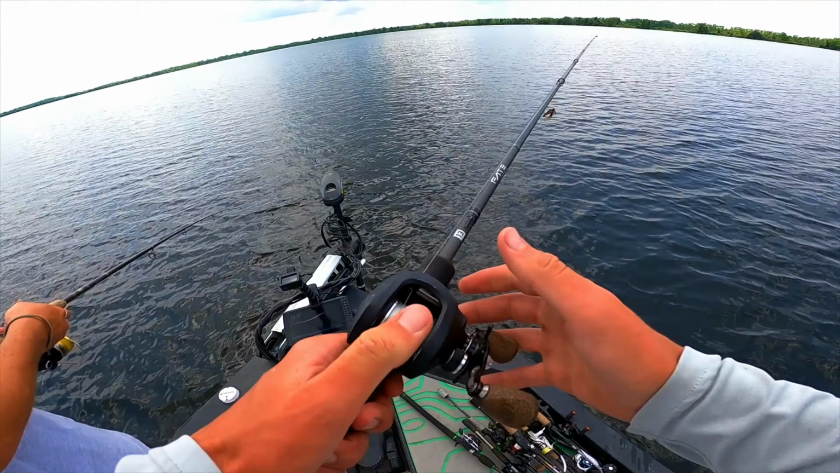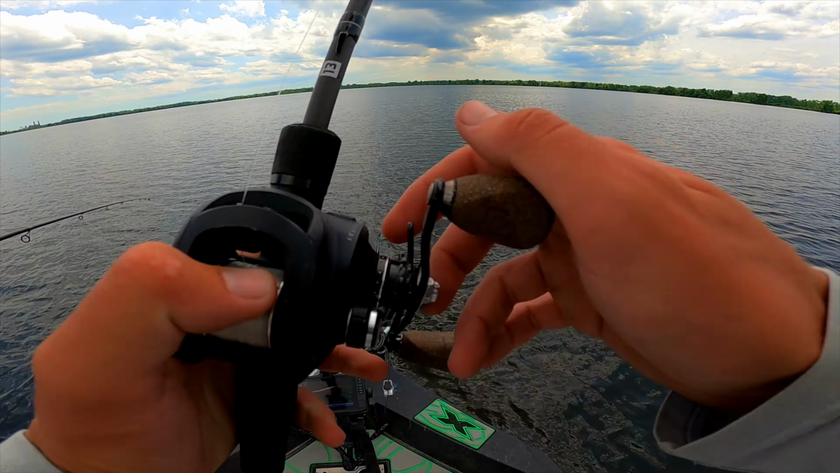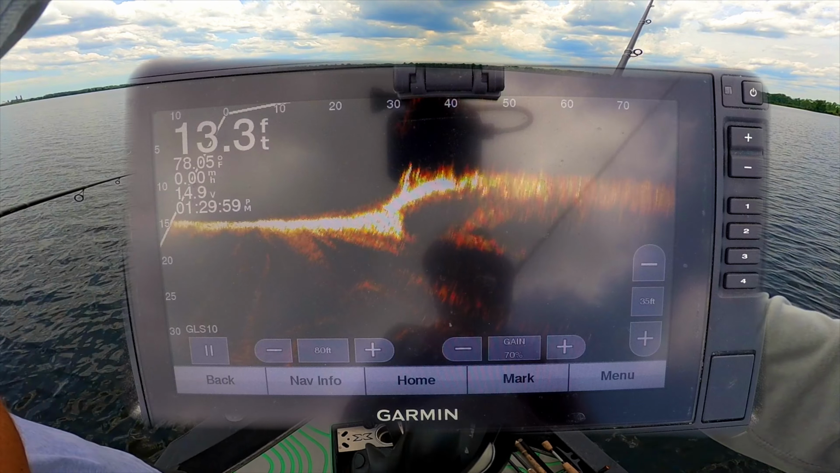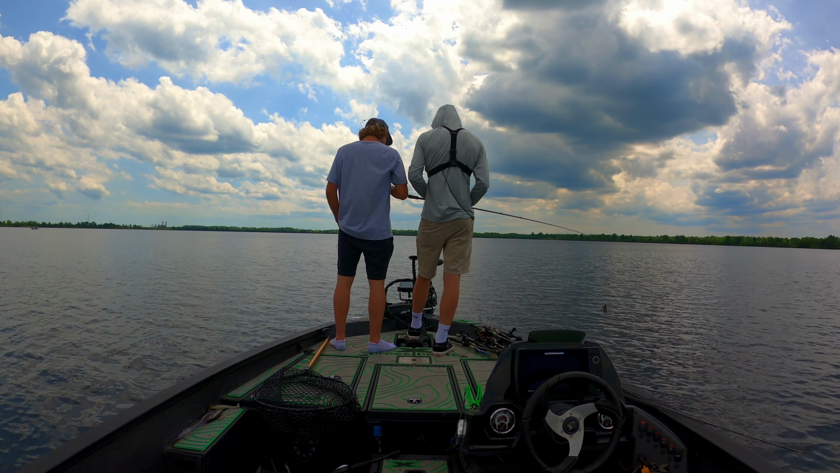Kind of dragged it to that brush pile, and then I think you could, I mean, hopefully the camera picked it up, but I saw it on the Livescope. I saw it come out, and I jigged it hard, and I just see this big shape come down, swoop down and eat it. That was so cool.